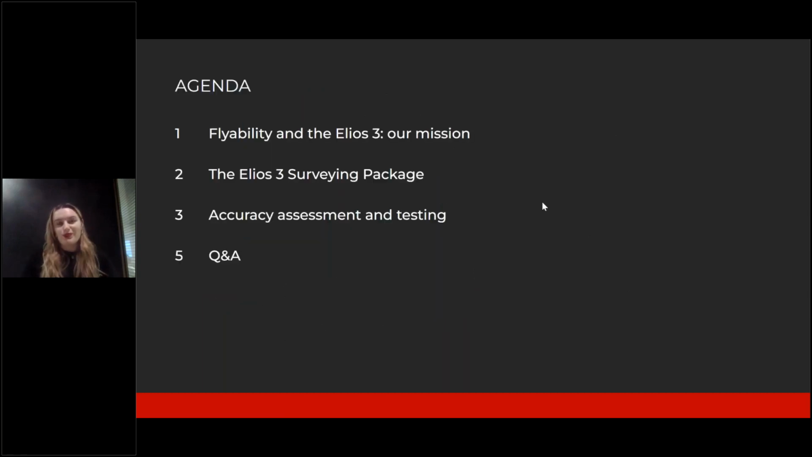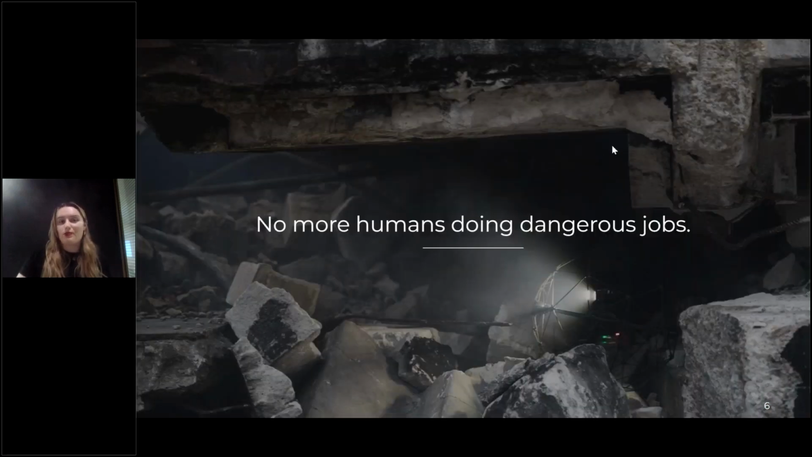What we're going to do is start off by telling you a bit about Flyability and our mission, as well as our flagship drone, the Elios 3. Then we'll go into the Elios 3 surveying payload, which was launched just this month. After that, we'll give you a deep dive into the accuracy and analysis of exactly why we think this surveying payload is so special and how it's going to be a bit of a game changer in the market. To get us started, we'll be hearing from Adrien.